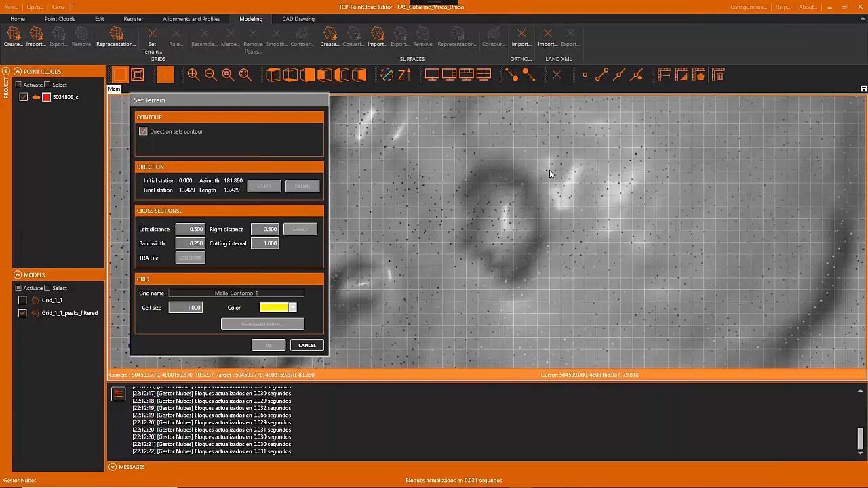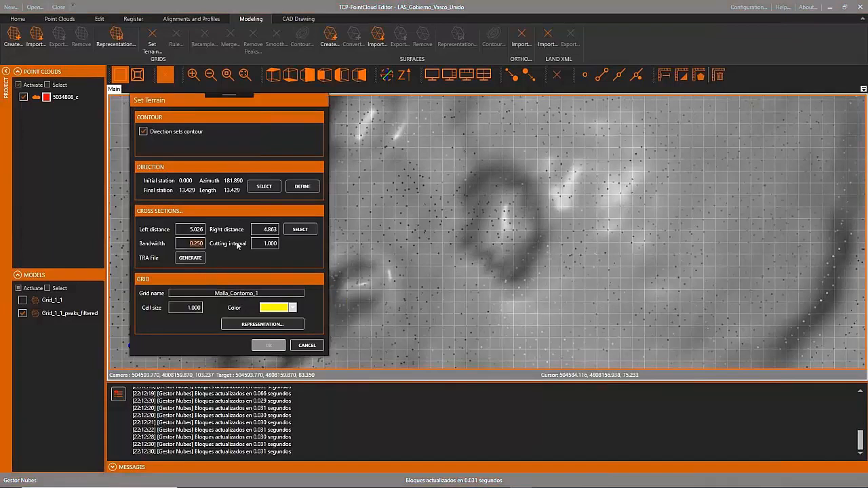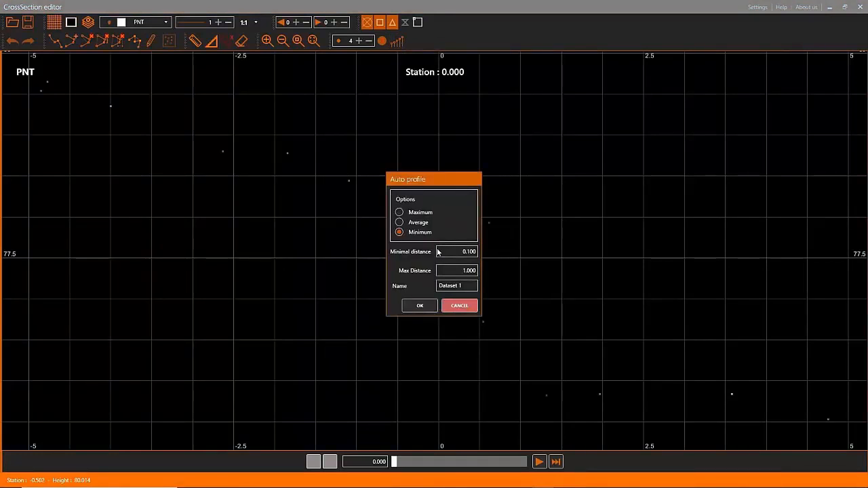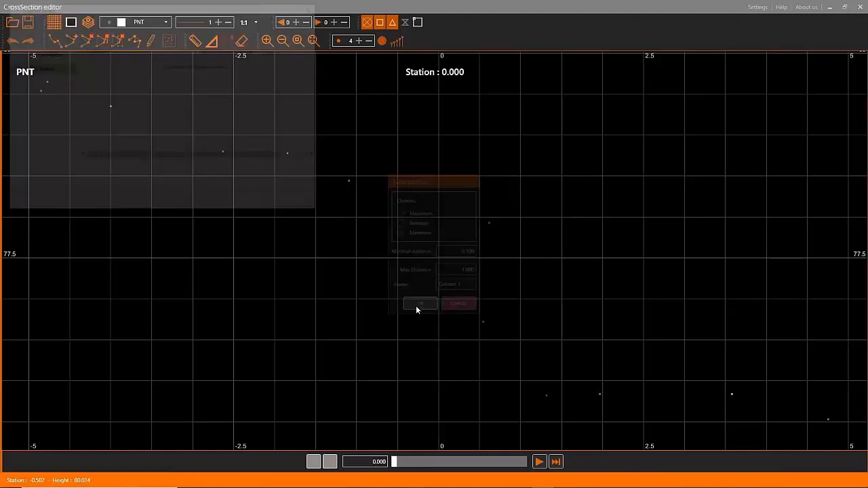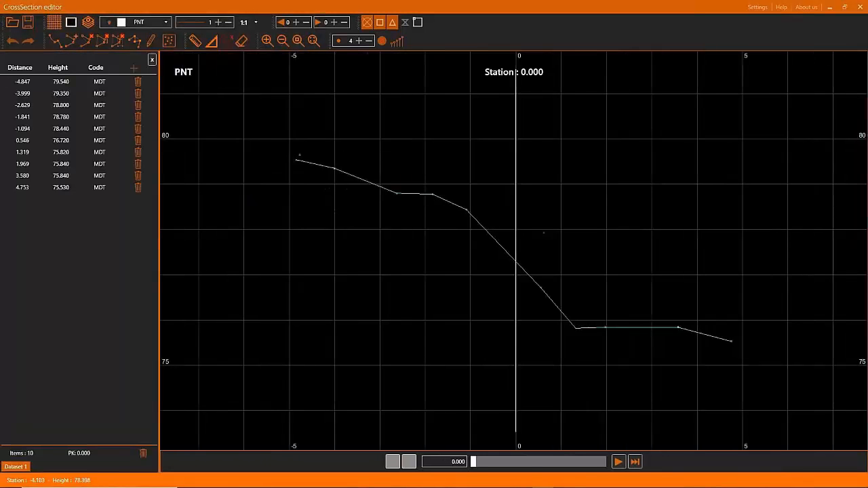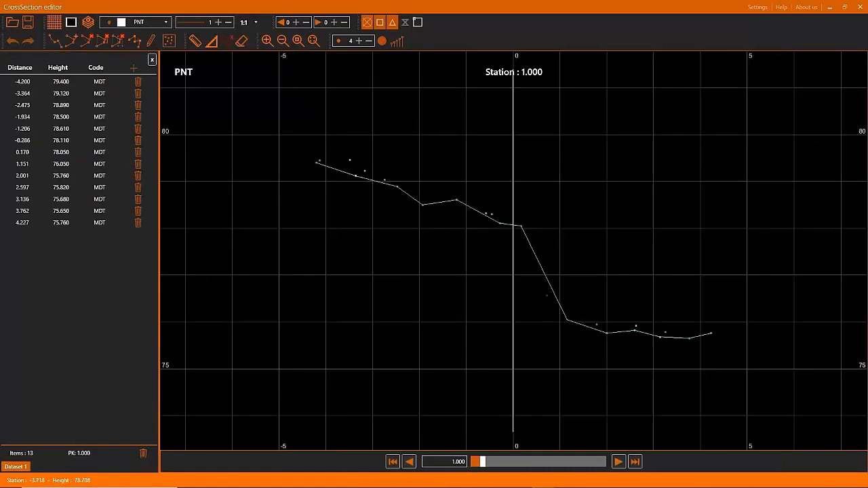The user sets both the left and right distance over the grid and also sets the bandwidth. We will generate a cross-section, and in the cross-section editor we can edit the different sections that we have generated. This tool has many options for editing and viewing.